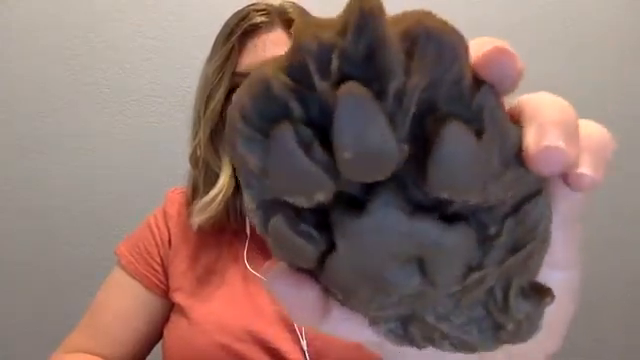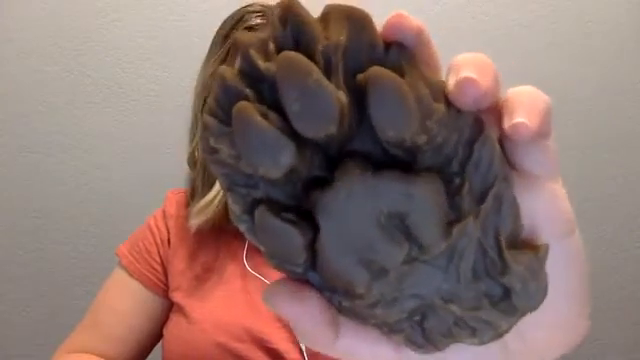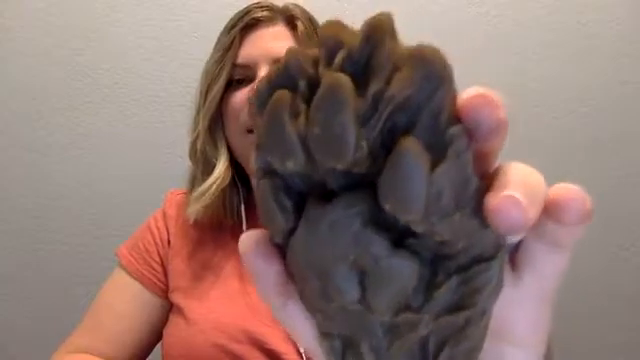Note on this one, do you see any nails? If you don't see any nails, that's an indicator about what type of animal that is.